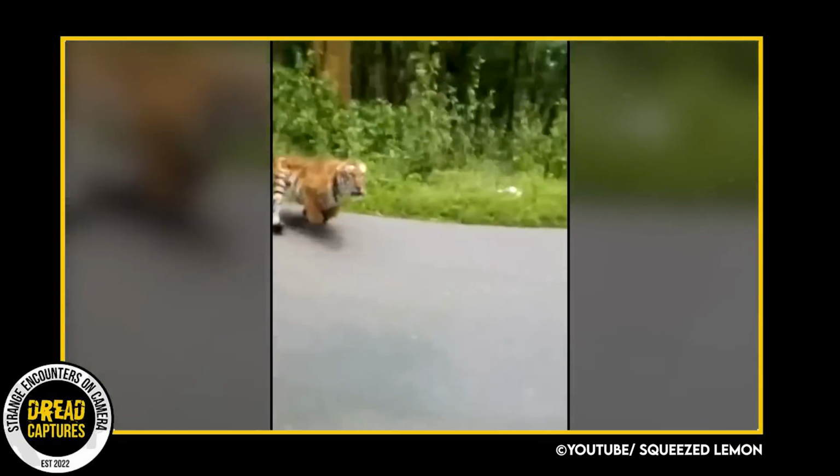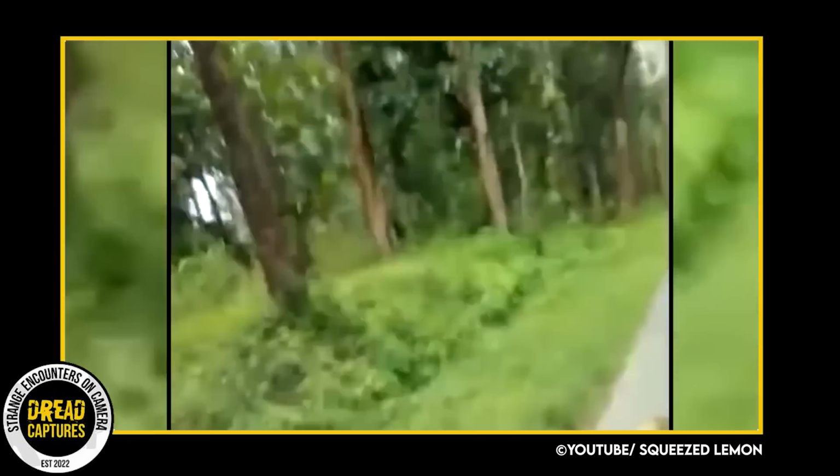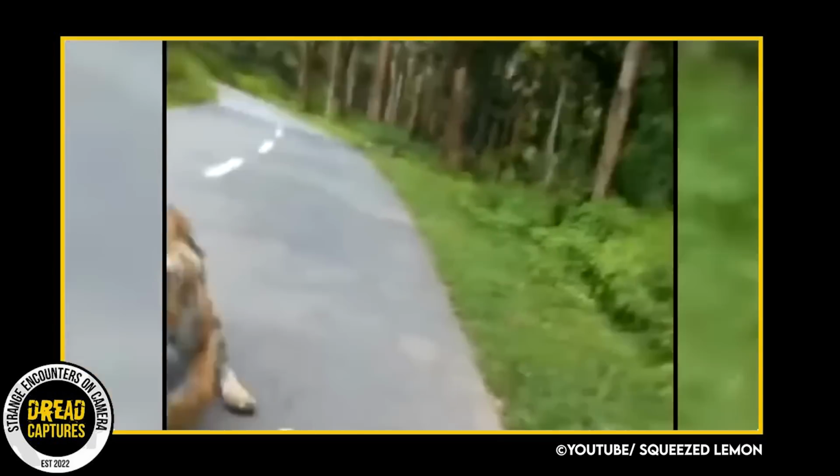The sheer intensity of the encounter left everyone breathless, a chilling reminder of the raw power in the untamed animal kingdom and how helpless you can be in the blink of an eye.